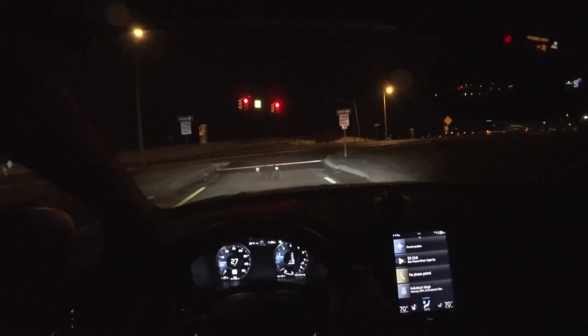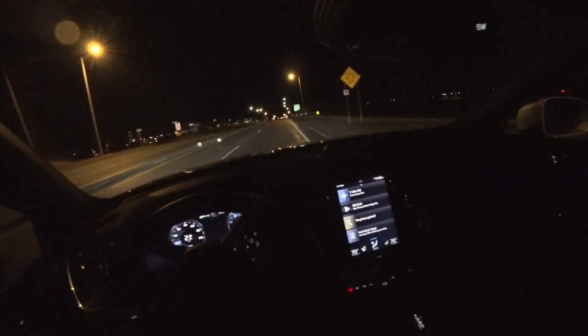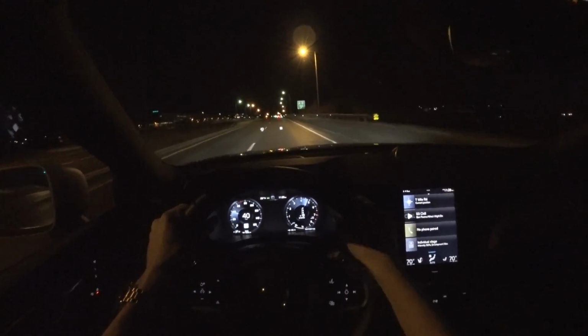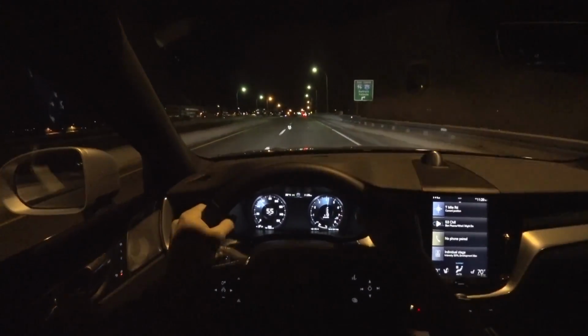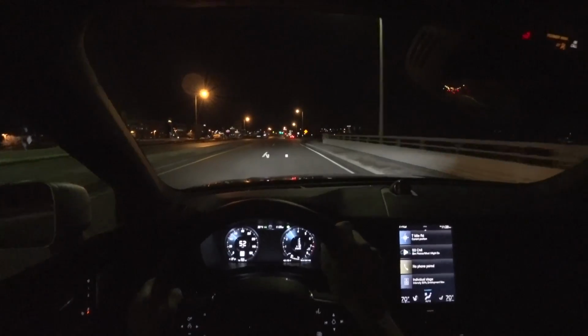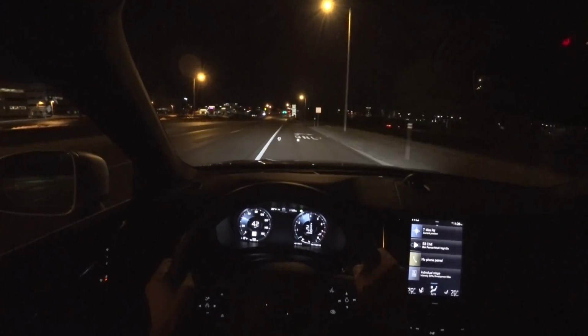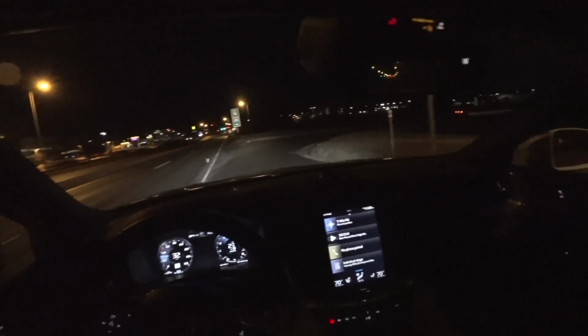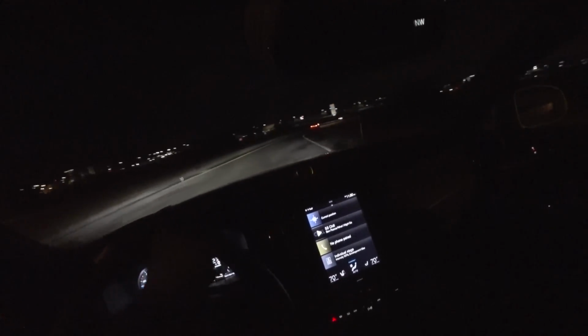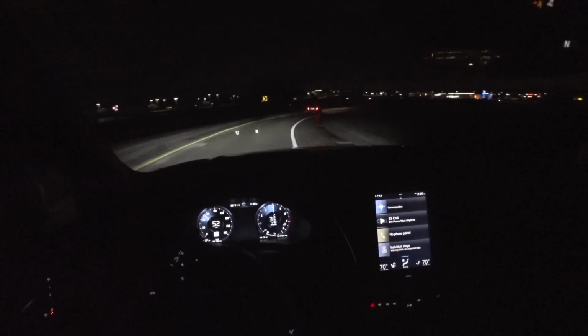Just put it into dynamic mode. You get crazy quick throttle response in this mode, and a lot of boost with just very little throttle. Downshifts are a little muted, a little bit sluggish, but they get the job done.